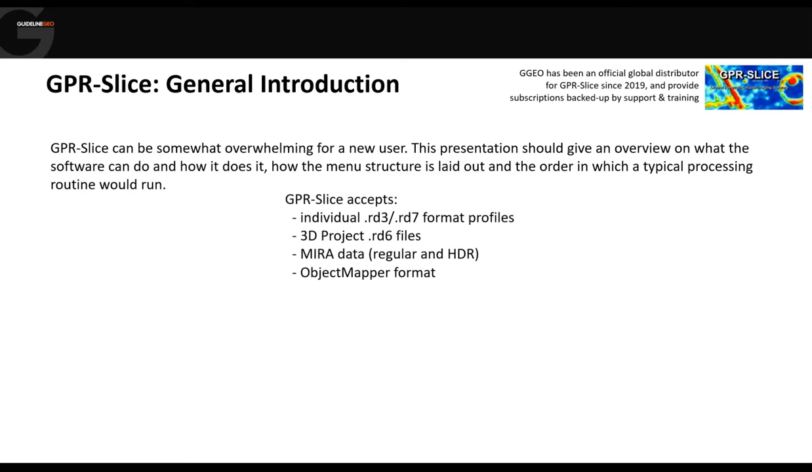Now, GPR-Slice will accept data from pretty much every GPR on the market. So it doesn't matter what your existing equipment is and what your planned future purchases might be, GPR-Slice will be compatible with those. Now, in terms of Marla equipment, which obviously I'm going to be focusing on, it has some built-in import filters that allows us not only to just pull in the individual radargrams in the RD3, which is the 16-bit format, or the RD7 32-bit format,